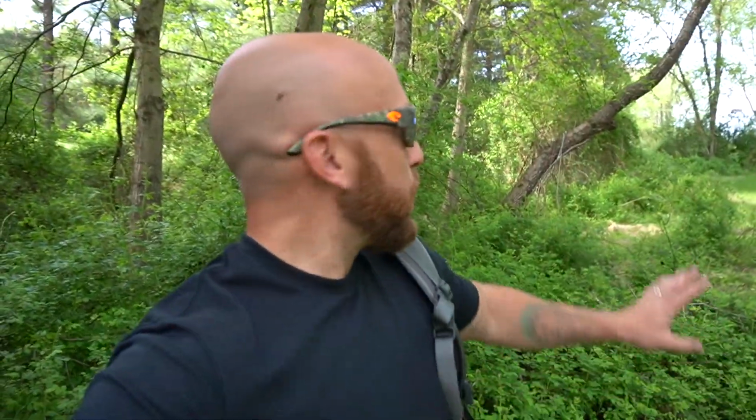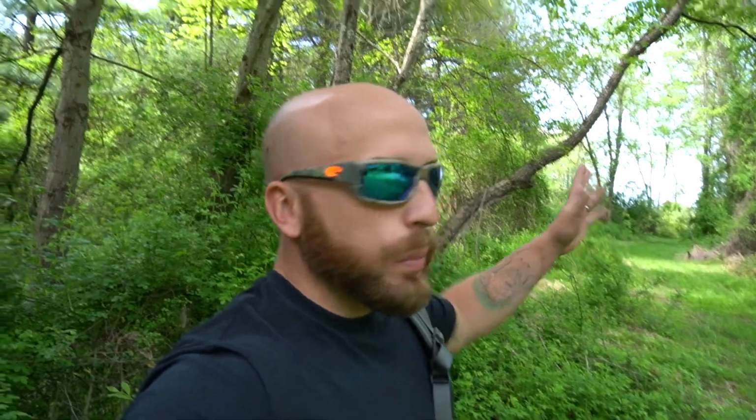Alright, we got some stuff, guys. We did have extremely high winds, so it looks like it picked up a lot of this stuff moving, which is understandable for the high winds that we had. Alright, so we're going to go ahead and move the trail camera to a different spot.